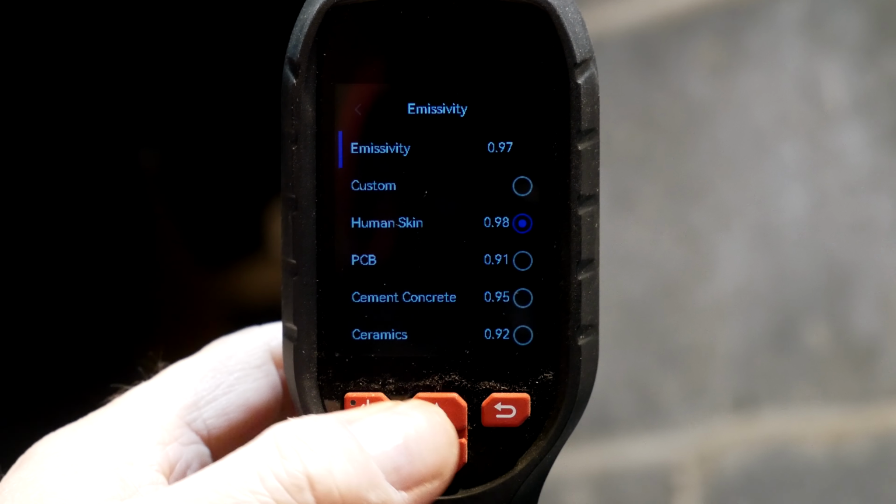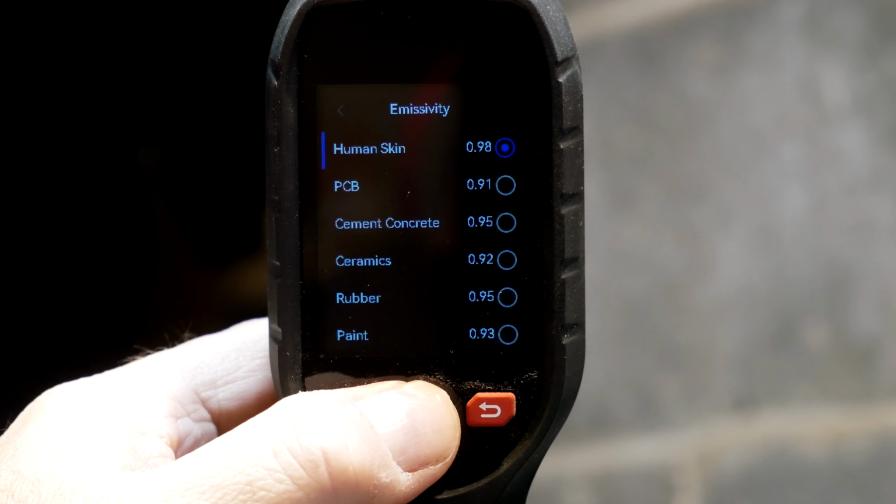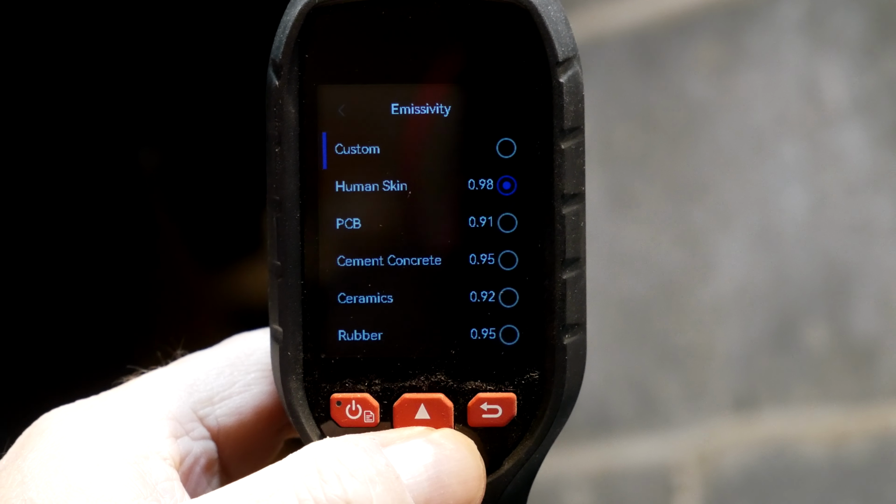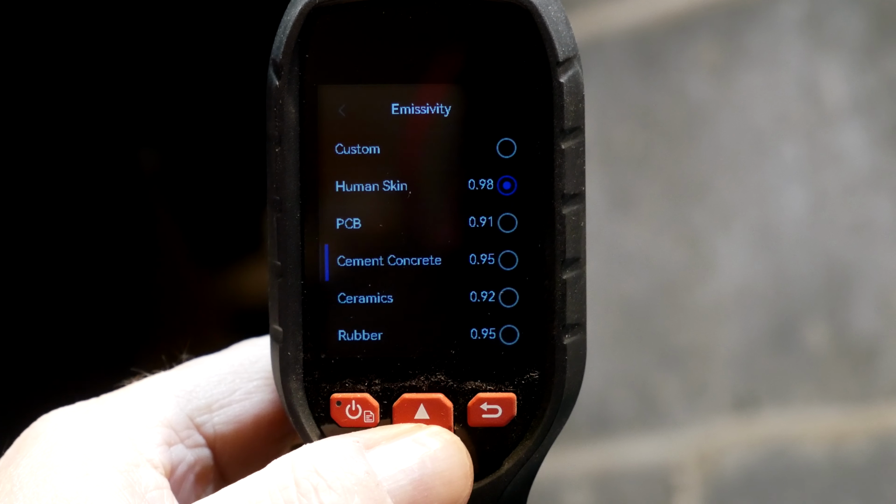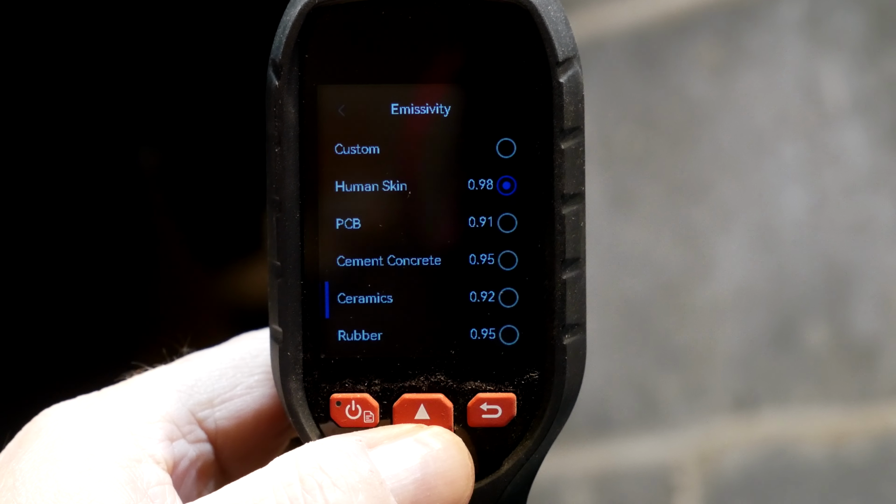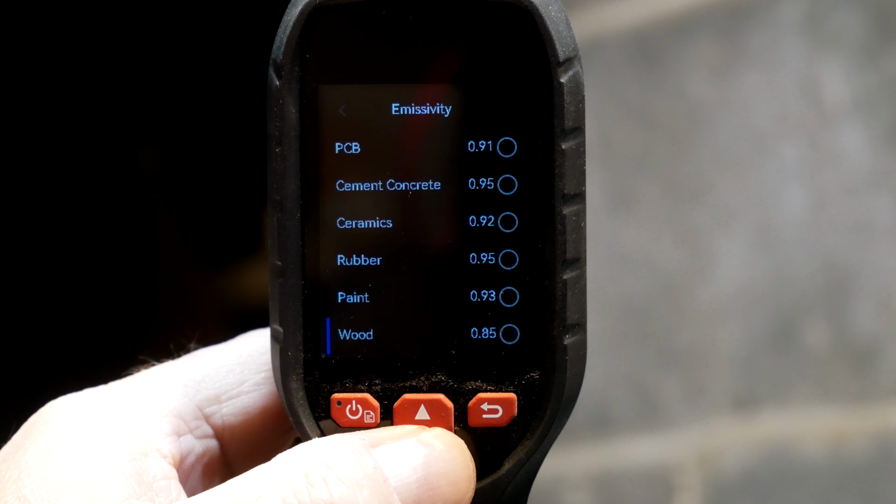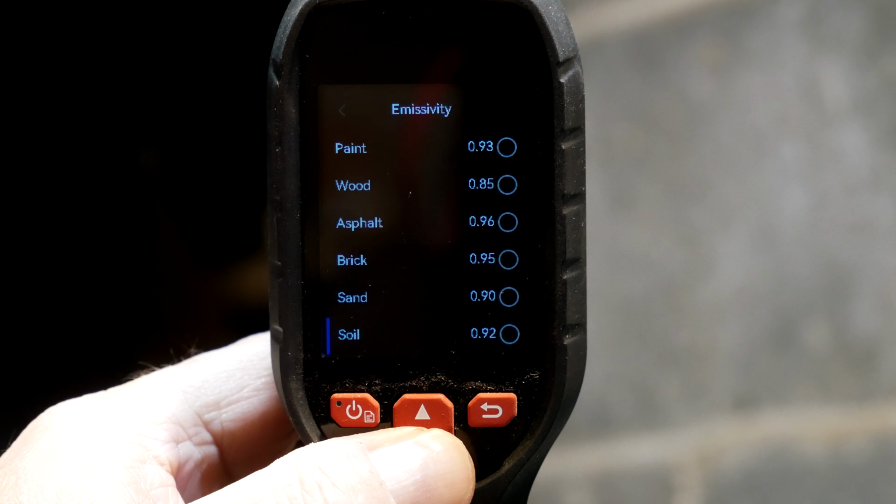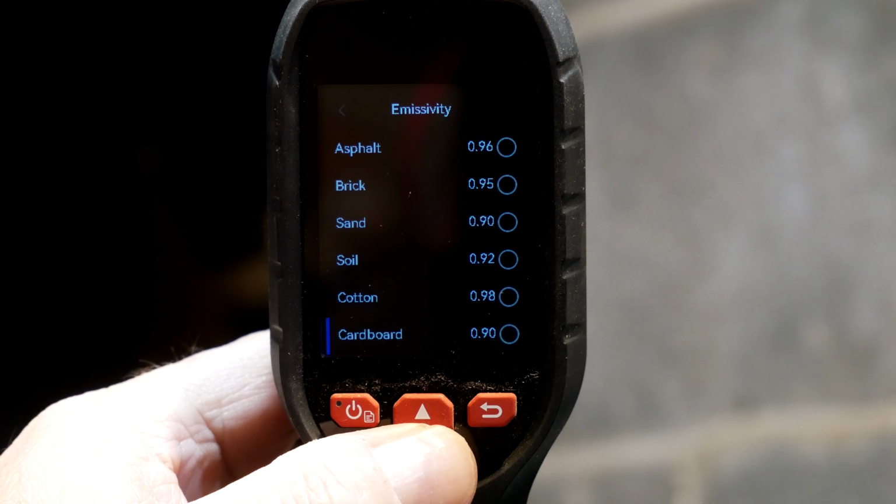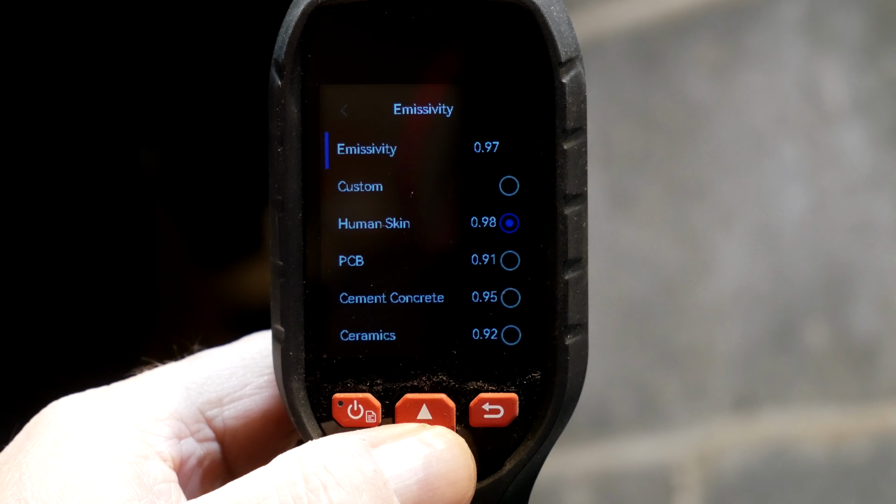All right, so the choices again. Let's go to the top. I think custom was the first one. Human skin, printed circuit board, concrete, ceramics, rubber, paint, wood, asphalt, brick, sand, soil, cotton, cardboard, white paper, water. So there you go.